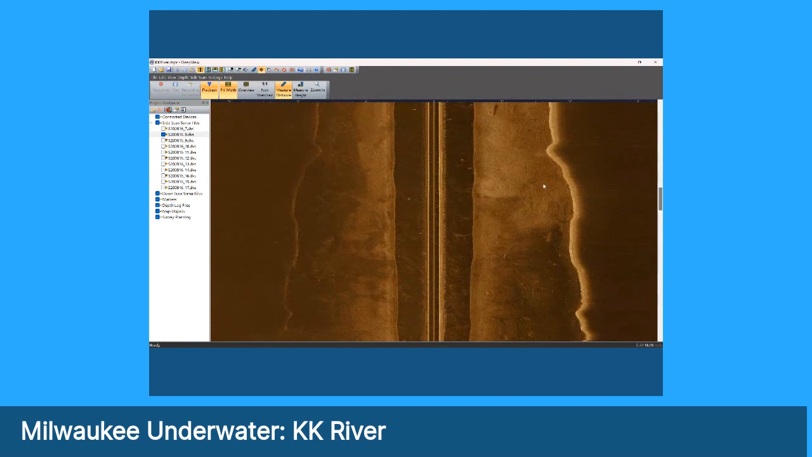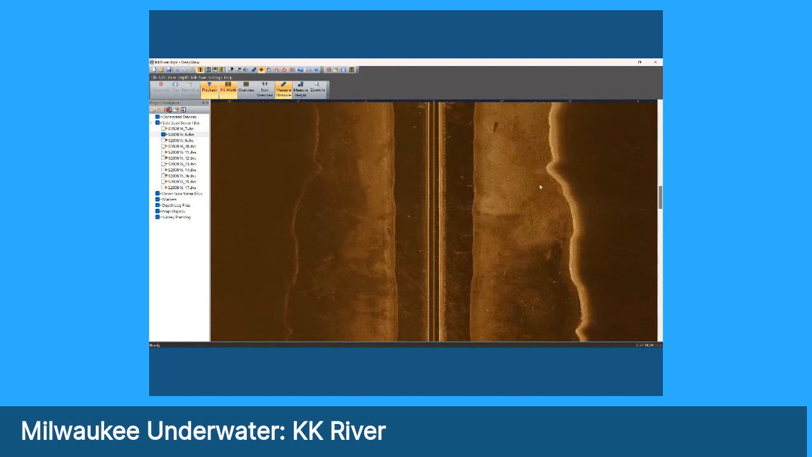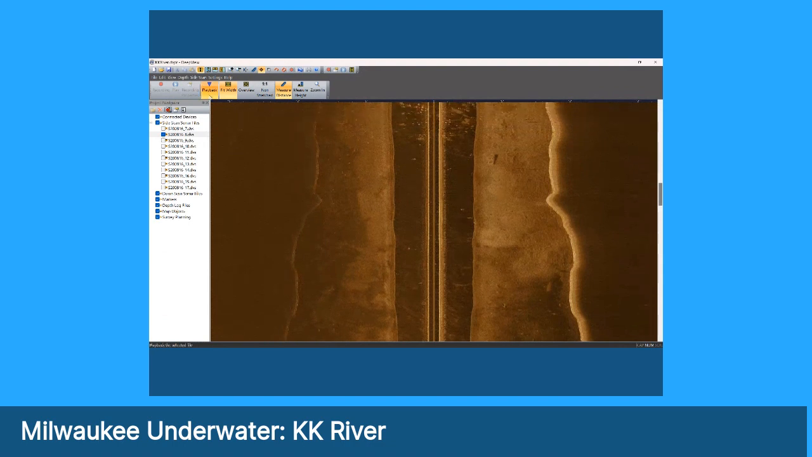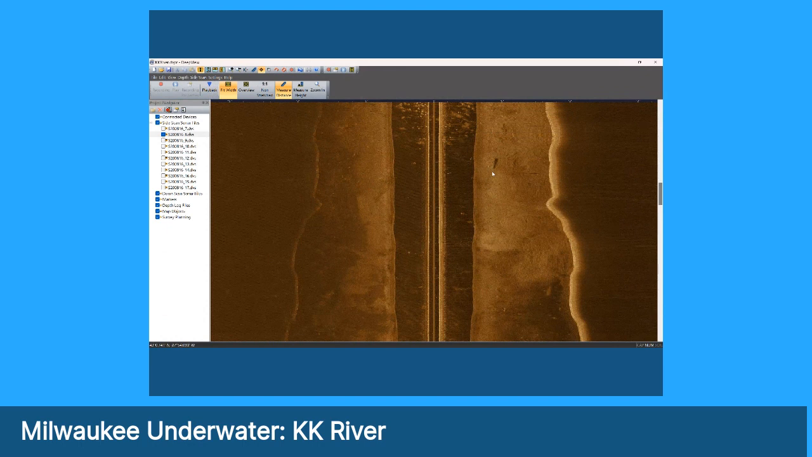And in particular, I want to draw your attention to this object that just entered our screen. This is one of the more interesting objects that we found during our search. This object right here is roughly 16 feet long or so, and it stands up off the bottom quite a bit. And as you can see, it has a very distinctive shape to it. I'm going to zoom in right now.